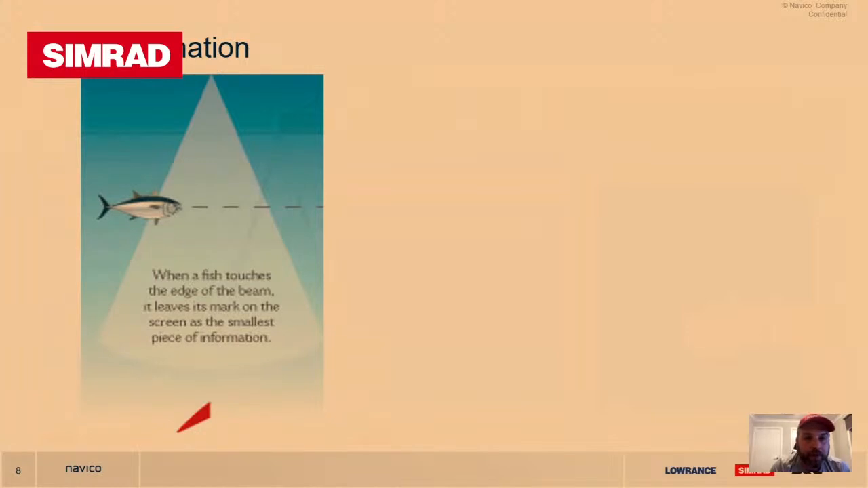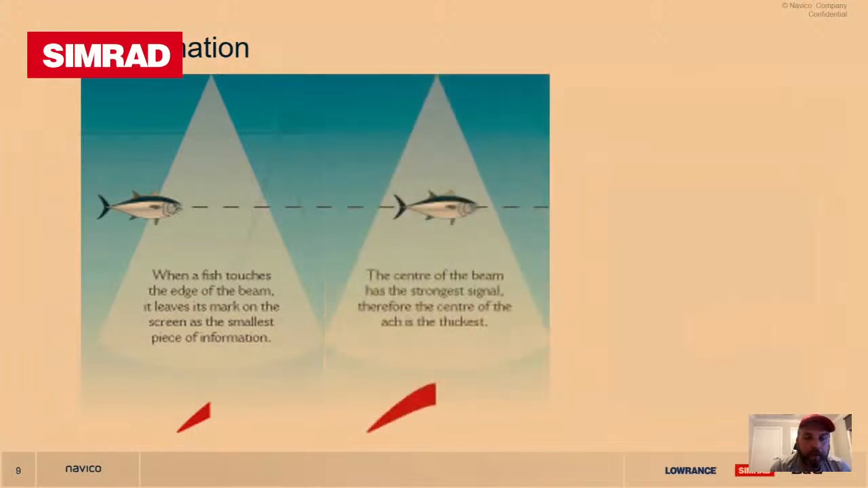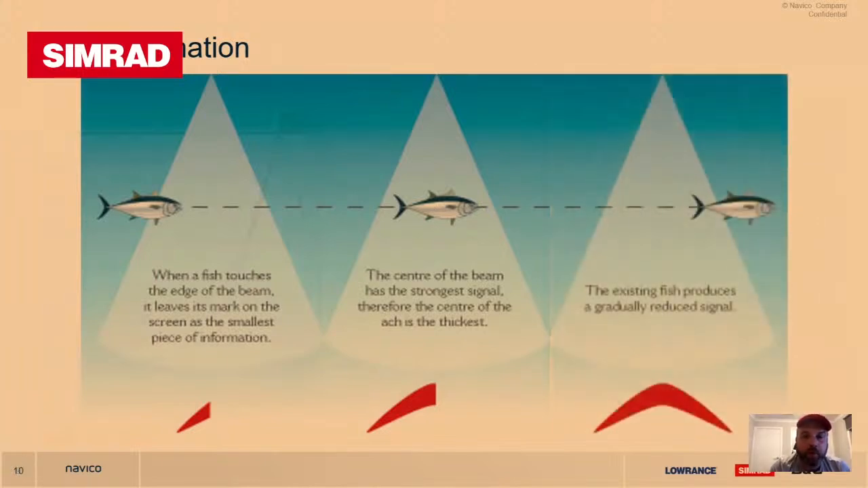when a fish touches the edge of the beam, it starts with a very small, very thin mark and starts to paint the picture. When it goes to the next part, it starts to get thicker. The fish is in the center of the beam and has the strongest signal, the strongest return that's bouncing back. And then when it exits, it finishes that. This isn't an ideal world. It all depends on how the boat is moving and how it transitions. And we'll go through some of the screenshots a little bit later and I'll give you a bit of an interpretation of what you'll see and what you're looking at when it comes to some of these images.